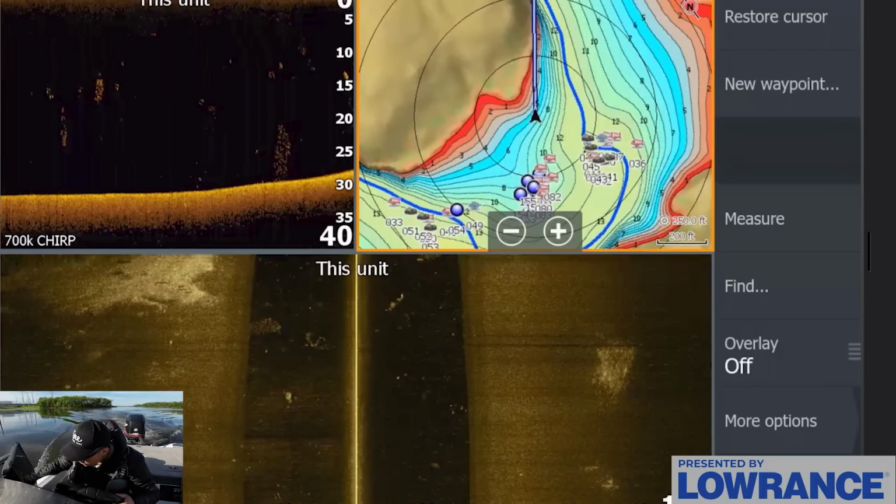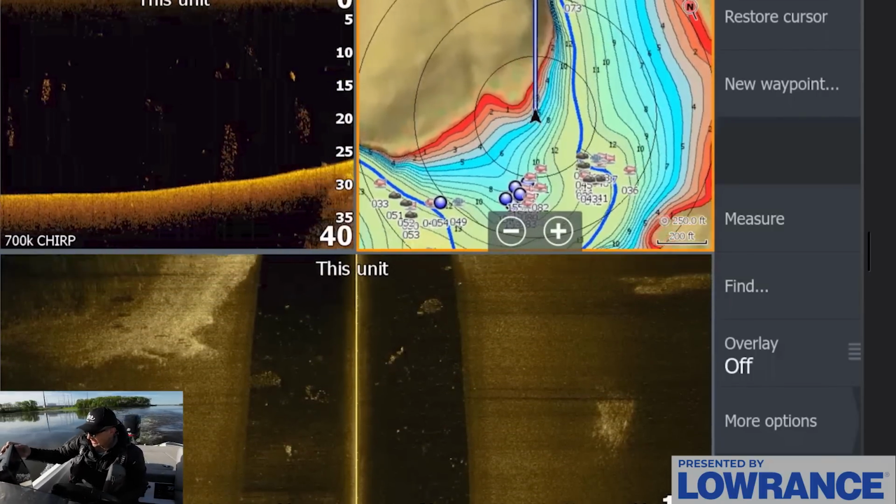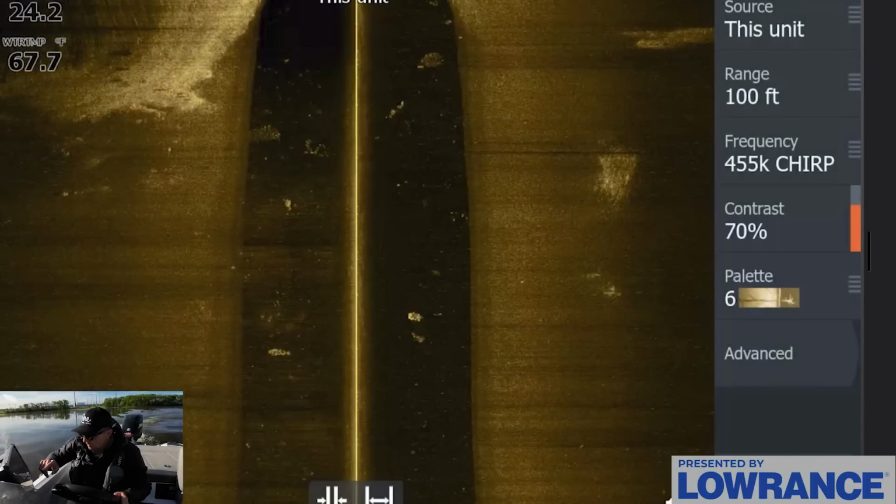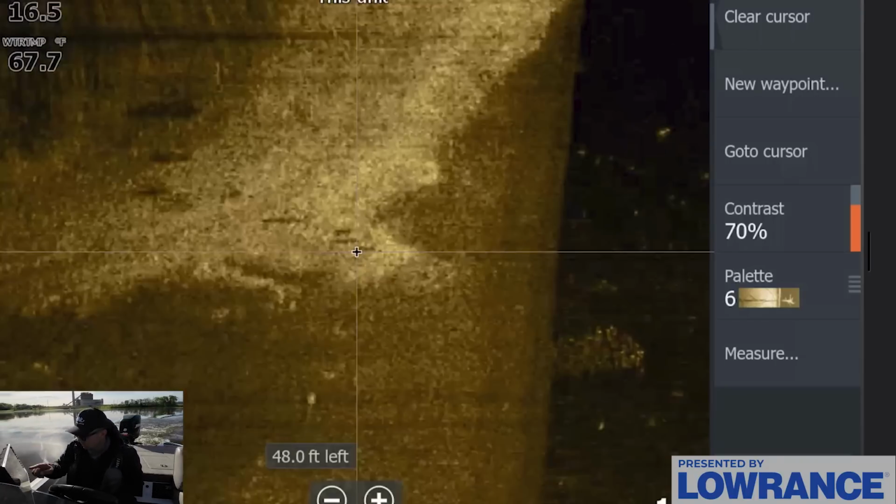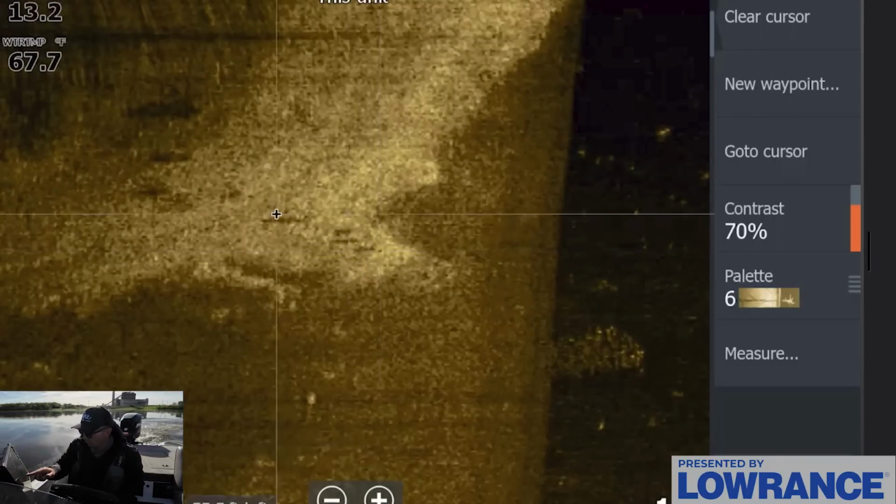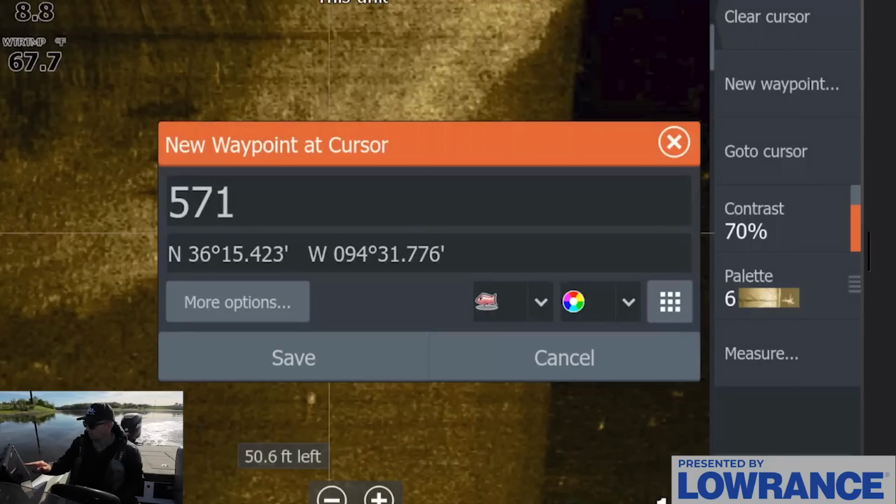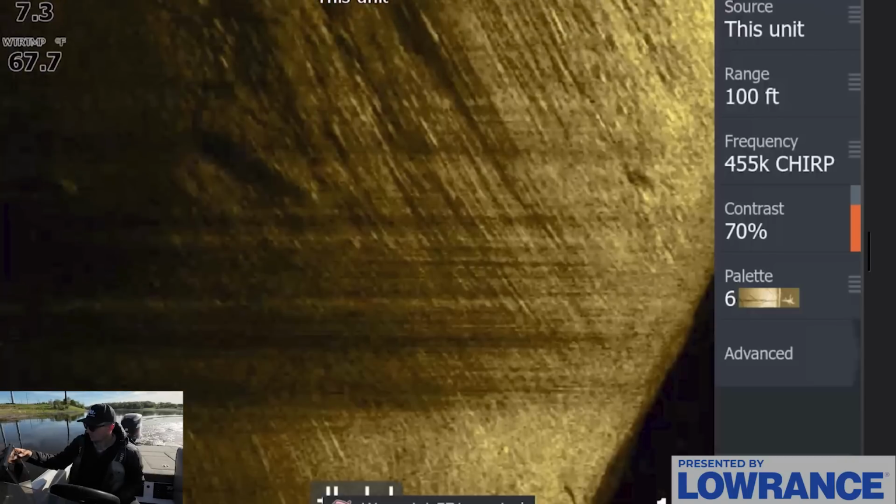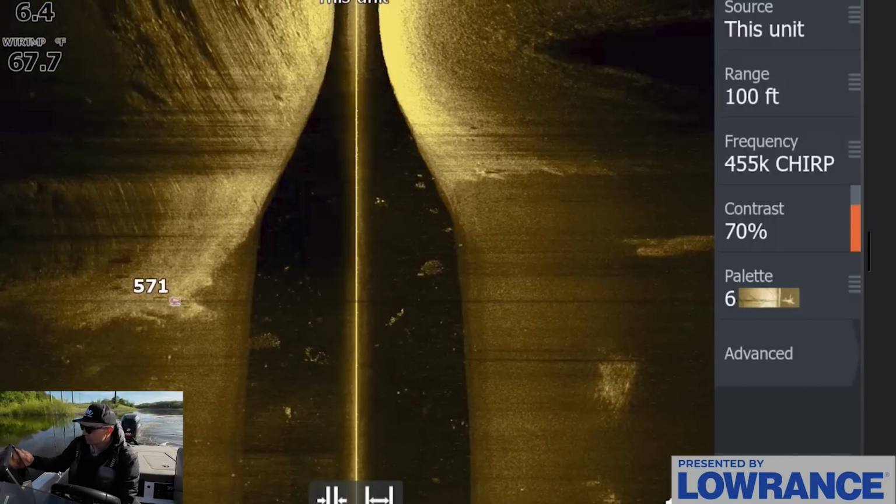And ooh, there we go. Maybe just found some fish. I found them on side scan. We can look right here. I'll zoom in. One, two, three, four fish setting up right on that transition from harder bottom to softer bottom. 100% fish right there. Let's zoom this back out. Definitely some fish right there.